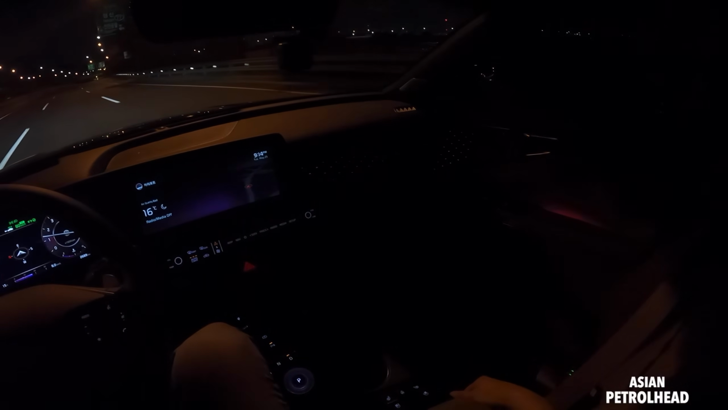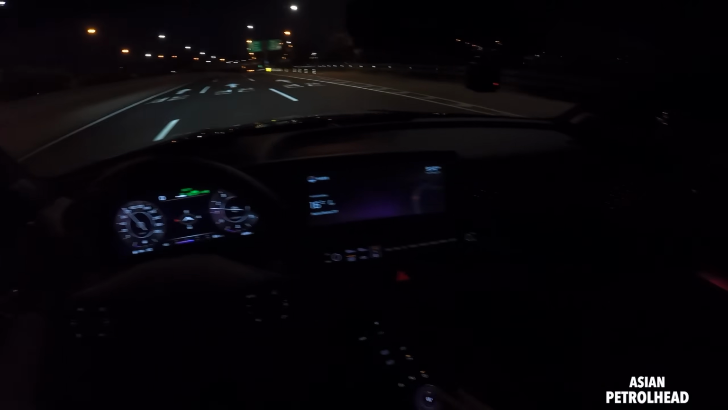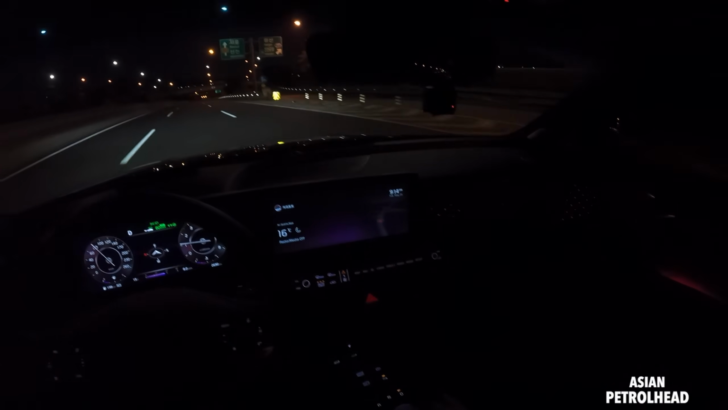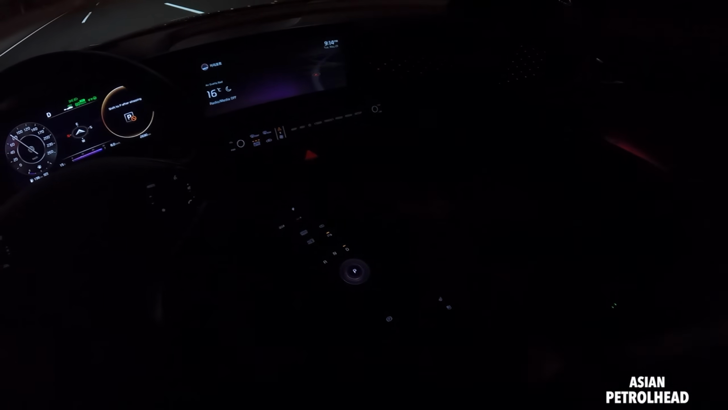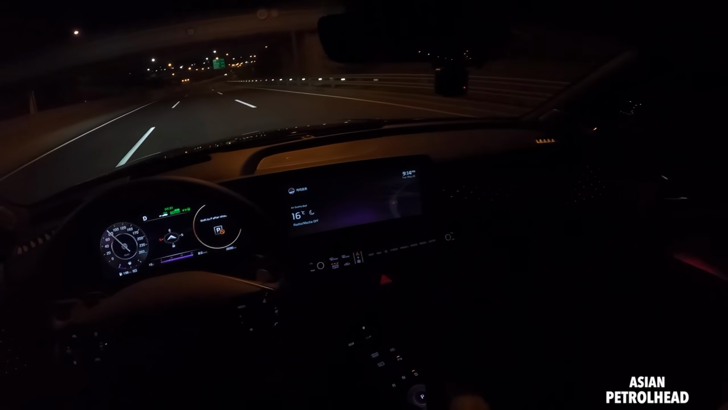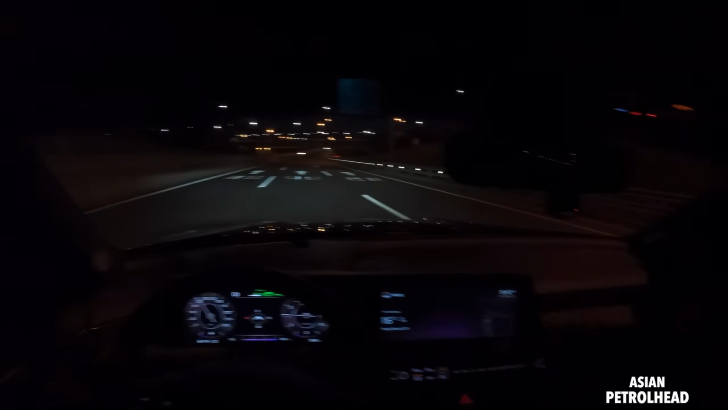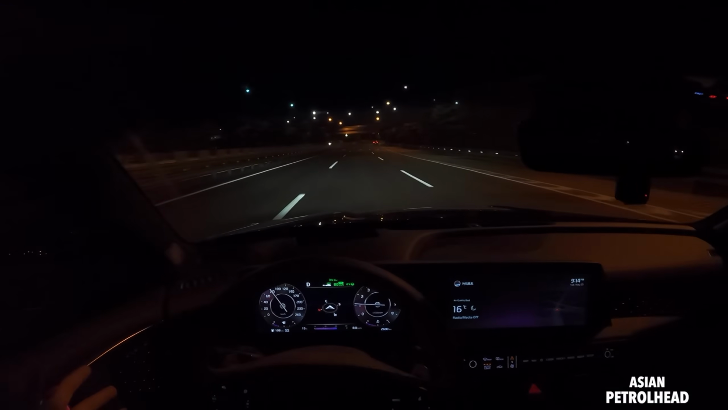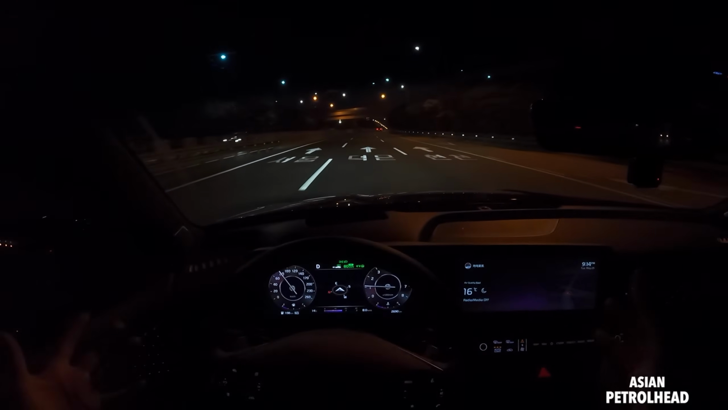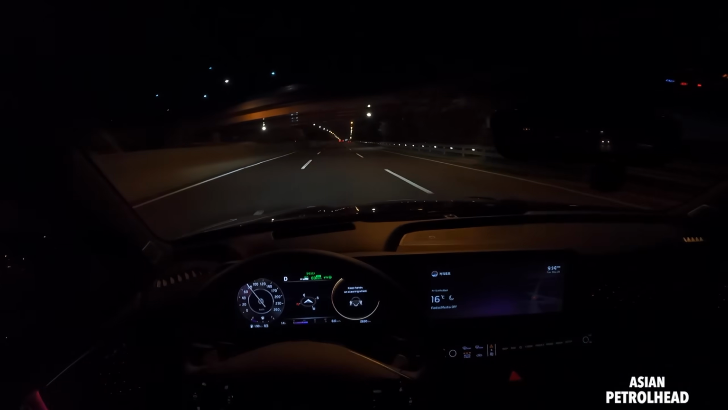So yeah, we have lots of features, very comfortable to ride. Some of you guys asked about the dial type gear selector. It's okay, I mean, even if you make a mistake, it will not go into parking or reverse, okay? It will just say, condition not met, okay? Yeah, so this is a very quiet, stable car with the adaptive cruise control and lane keep assist. I think this will make a fantastic long distance journey car.